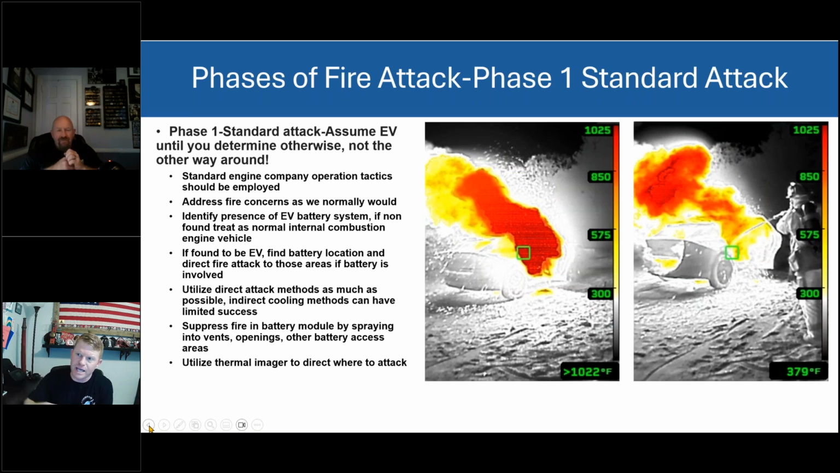The EV side, the technology has well surpassed our capabilities in the fire service to be able to knock this out confidently. Not competently, because we can do that in the fire industry. Confidently. I think the issue in the industry is the confidence of what we can do, because we're just not sure about this fire because we don't know enough about it yet. It's still in the infancy of our learning. The research projects, my God, they're still ongoing.